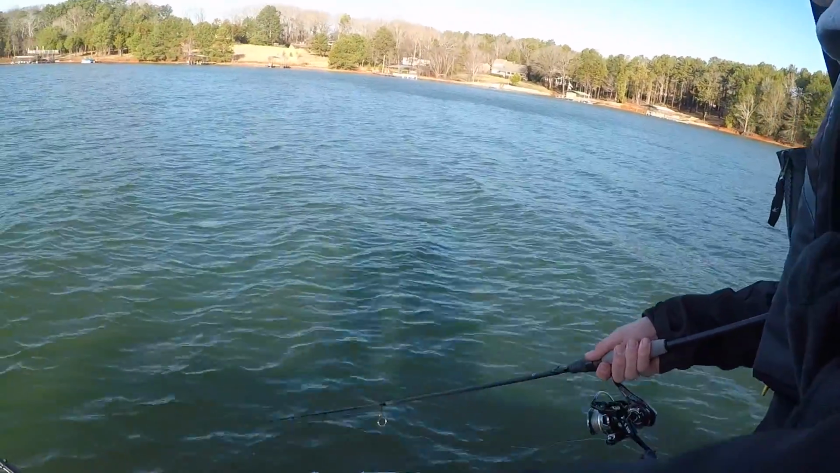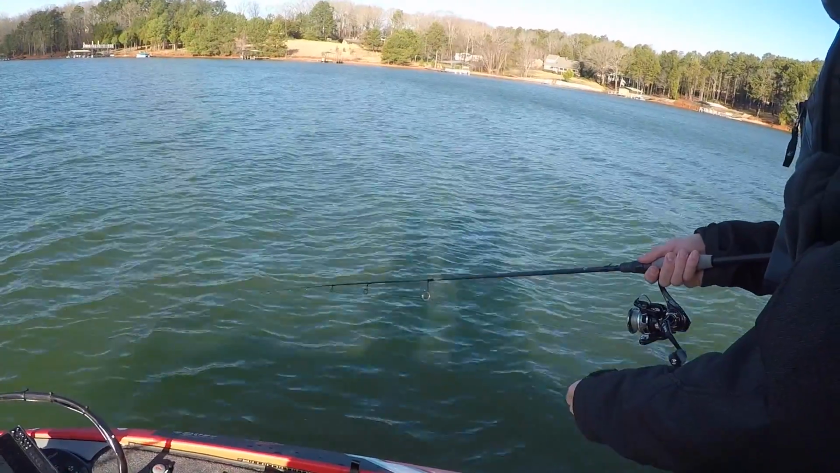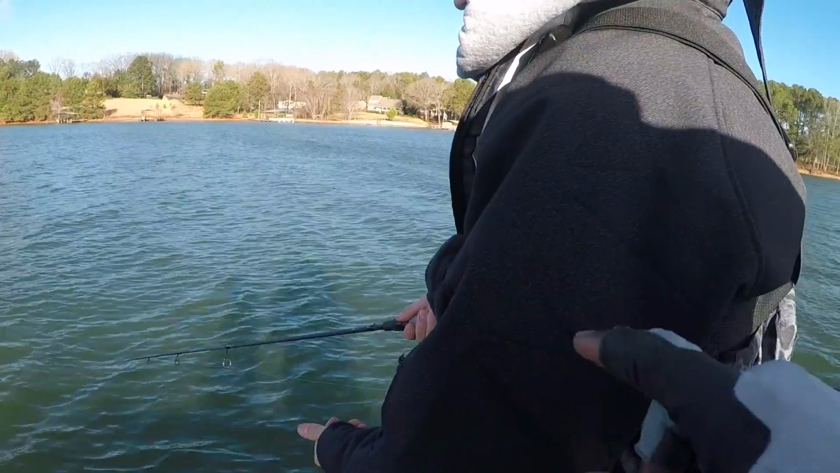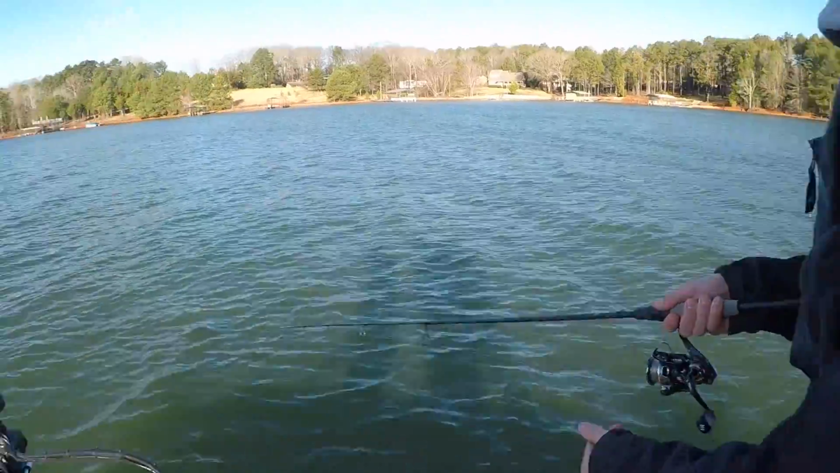Keep your rod tip low. There you go. Keep it low. Just shake it. Shake it on a tight line. It's not gonna be much. When he bites it, it's just gonna be just like a rubber band. It's just gonna feel just like that. You ain't gonna feel no big thunk or nothing.